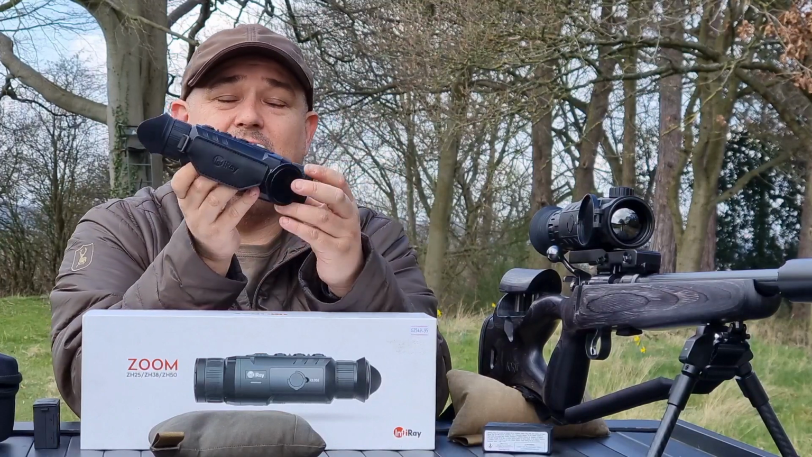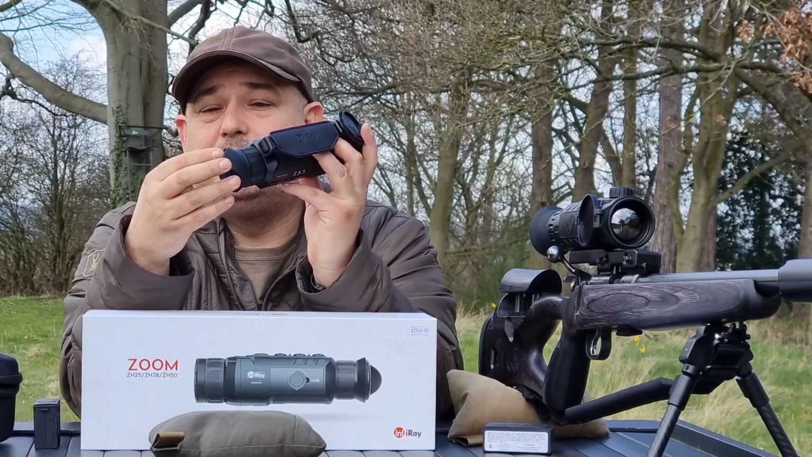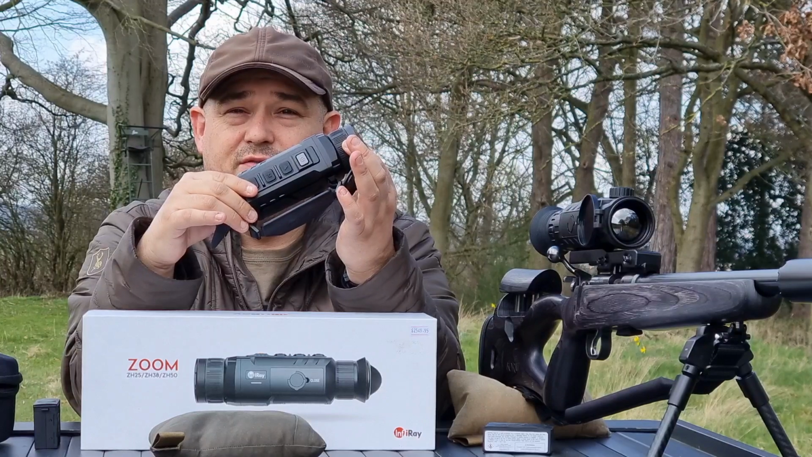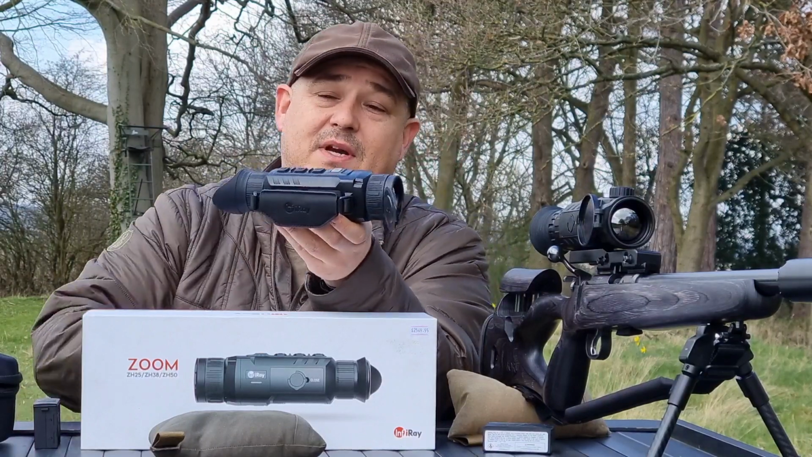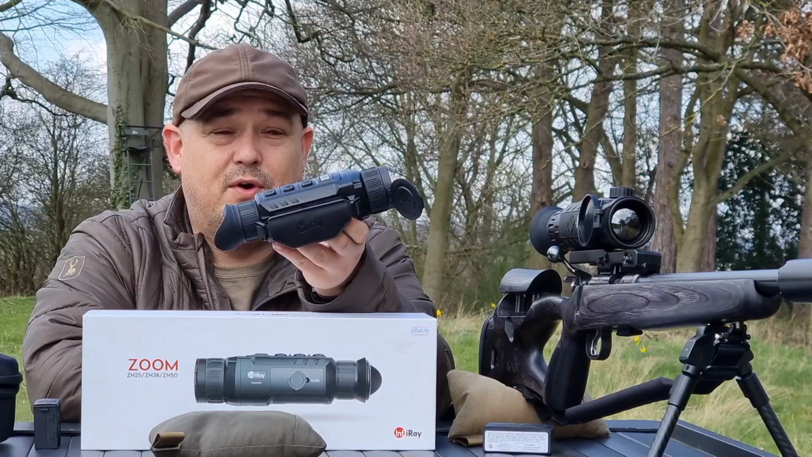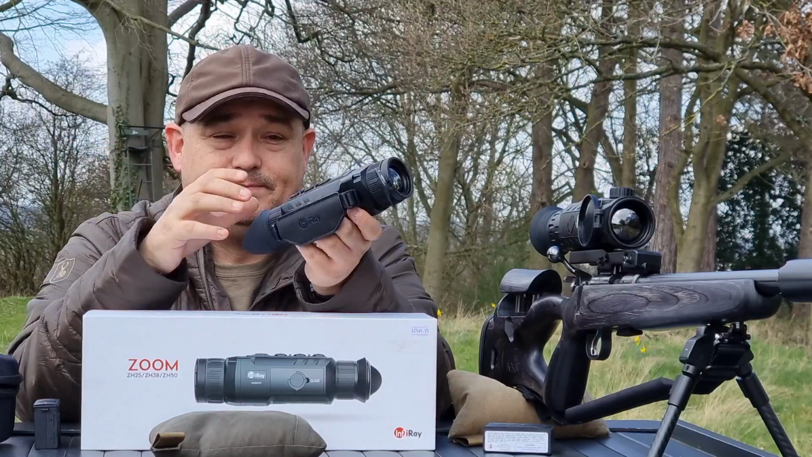As you can see, the overall design is looking more ergonomic from these thermals. Very nice comfy eyepiece on the back, ocular adjustment there. Obviously you've got your focus on the front as well as your little lens cap. Still got 32 gig internal memory for recording and whatnot. Digital zoom is 1 to 4 in those steps. Built-in Wi-Fi, so you can run this via the Infiray app as well.